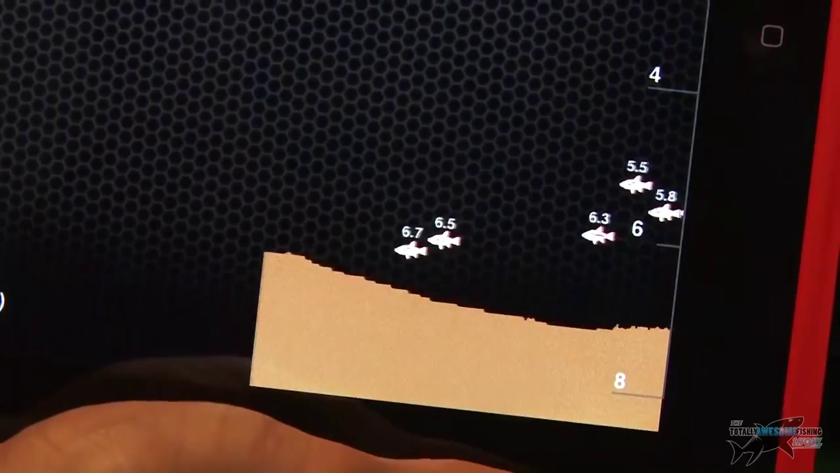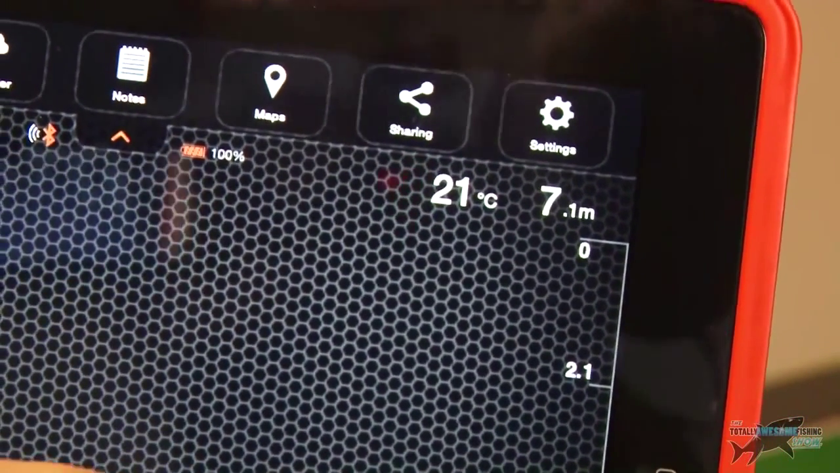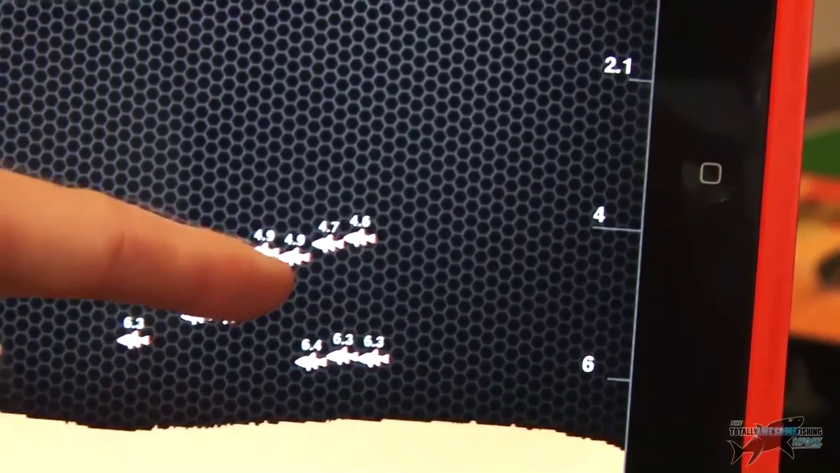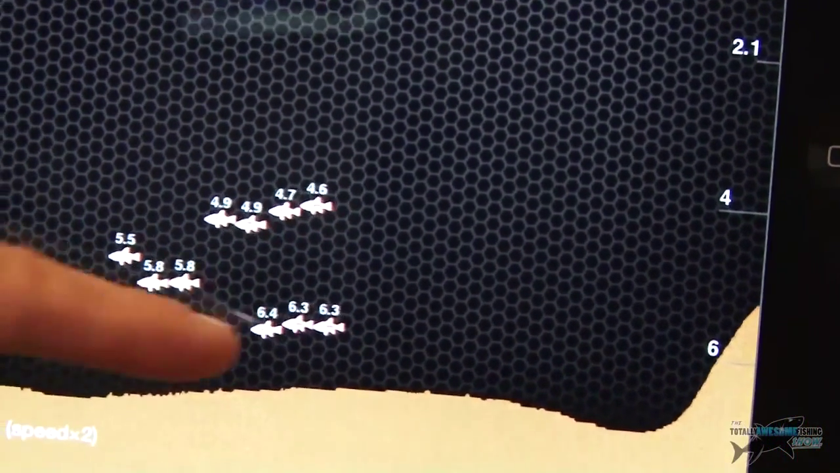Then I've got 21 degrees. It's got the Celsius, the temperature. I can hear the beeps, which are fish icons coming in here, and it's giving me the depth reading. It's pinging me the depth reading of the fish that it's located. So 4.6 meters, 4.9 meters. I can see the bottom.